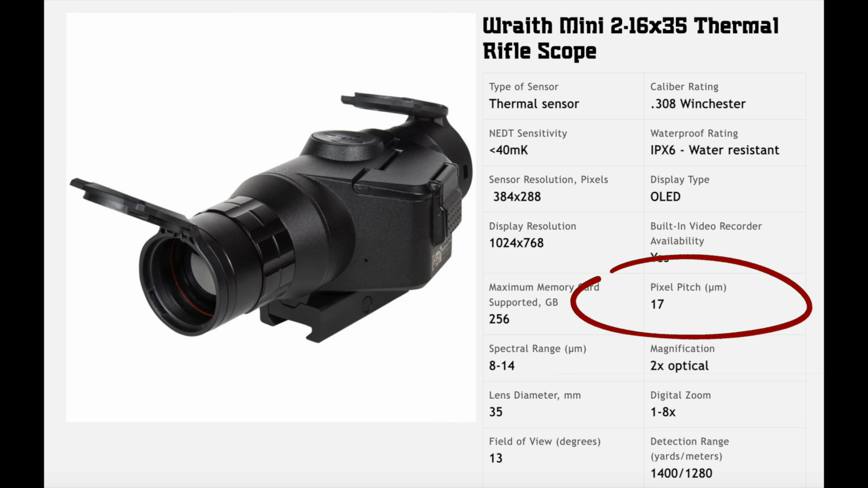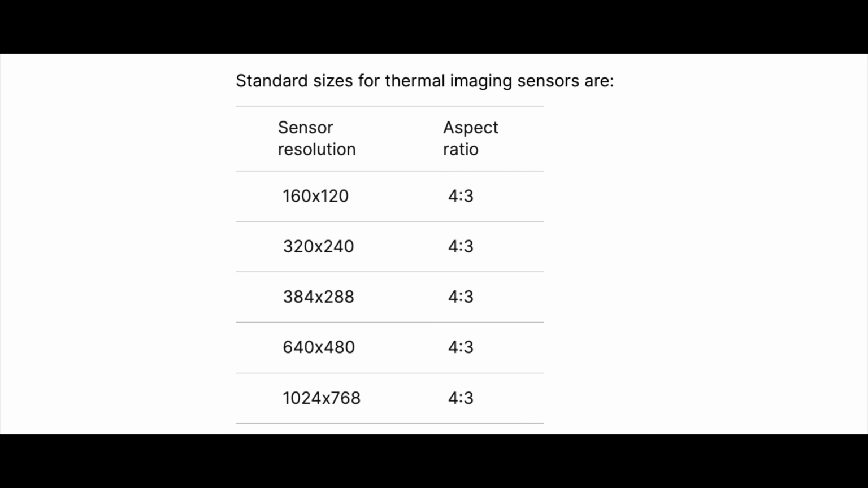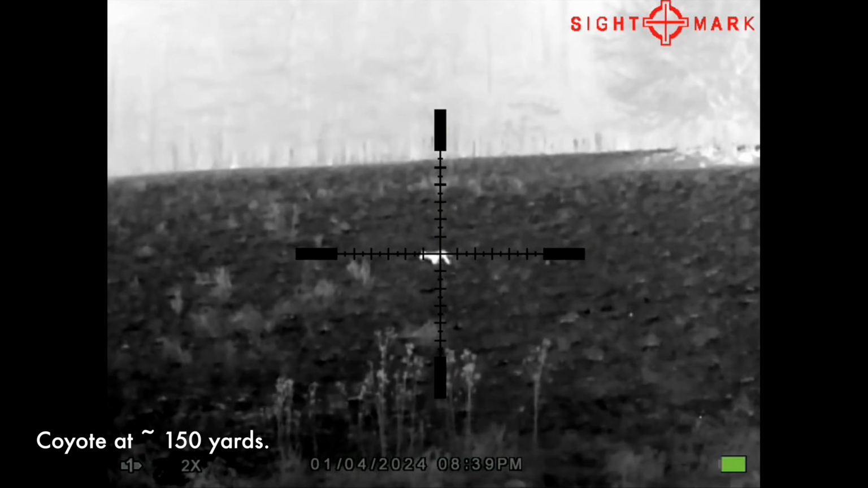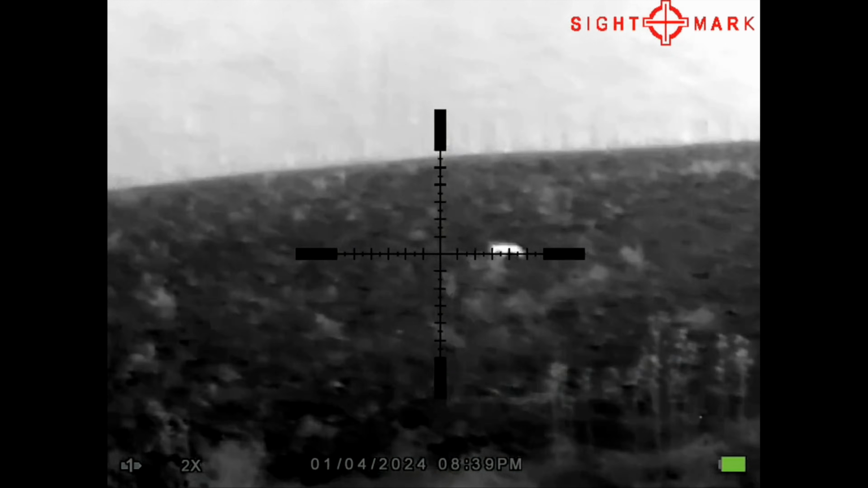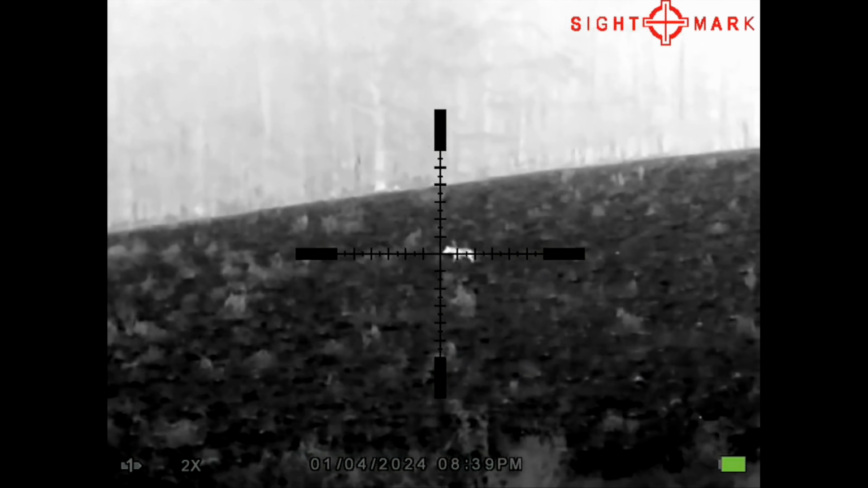It also has a 17 micron pixel pitch, which measures the distance between pixels in an image. Most thermal scopes are in the 12 to 17 range, and anything under 17 is considered good. The sensor's resolution is 384 by 288. On this, higher is better. Think TV resolution. But 384 by 288 is the benchmark for where good starts. I know we may have lost you in all those numbers, but to sum it all up, the Sightmark Wraith Mini Thermal meets that base criteria for being considered a good thermal optic.